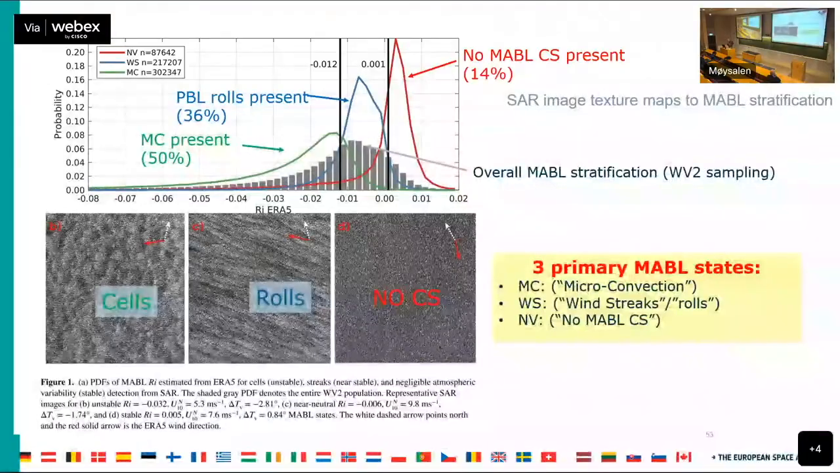So this is kind of the summary of way too many years of research to come to this relatively simple figure here. This is the same example of cells, rolls, and nothing. And we mapped that out against the ERA5 stratification parameter, a bulk Richardson number that we defined. And if you look at the overall stratification, it's this gray histogram in the bottom here. And you can see it's slightly unstable, generally near neutral. It's dominated by near neutral, essentially globally at the wave mode sampling.